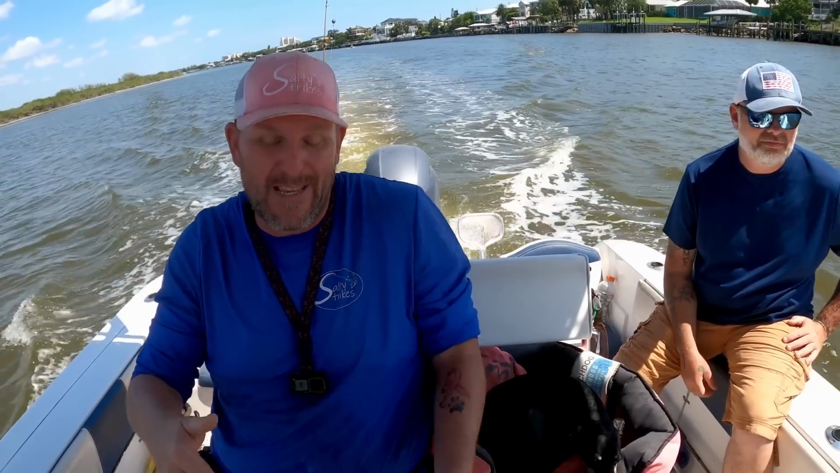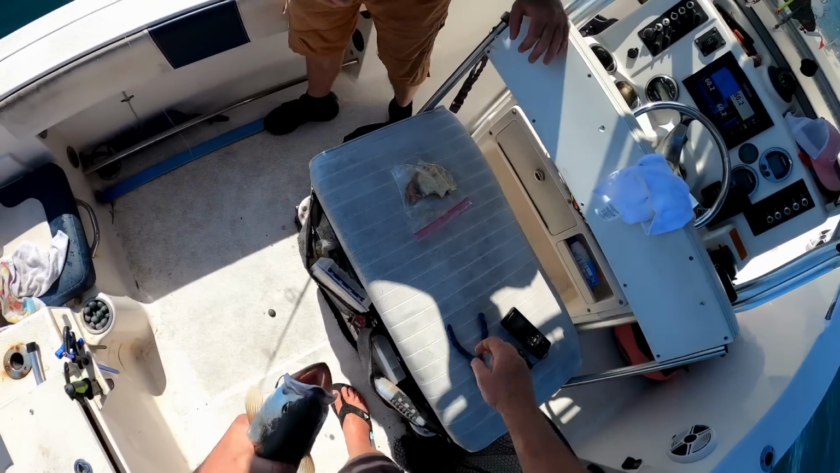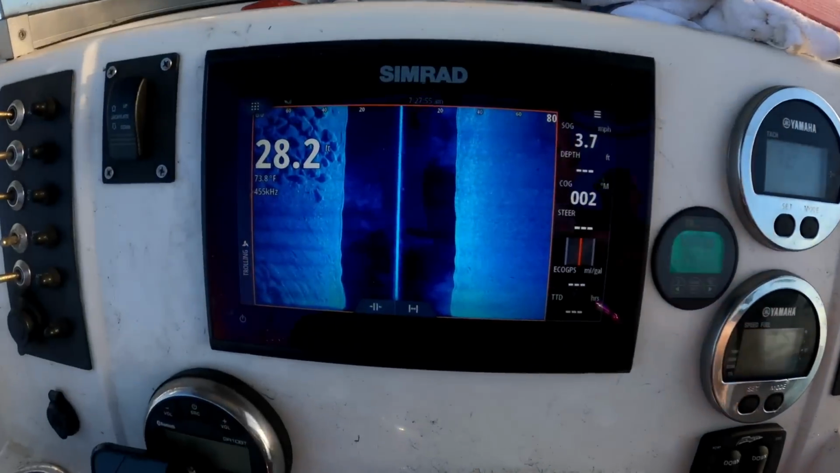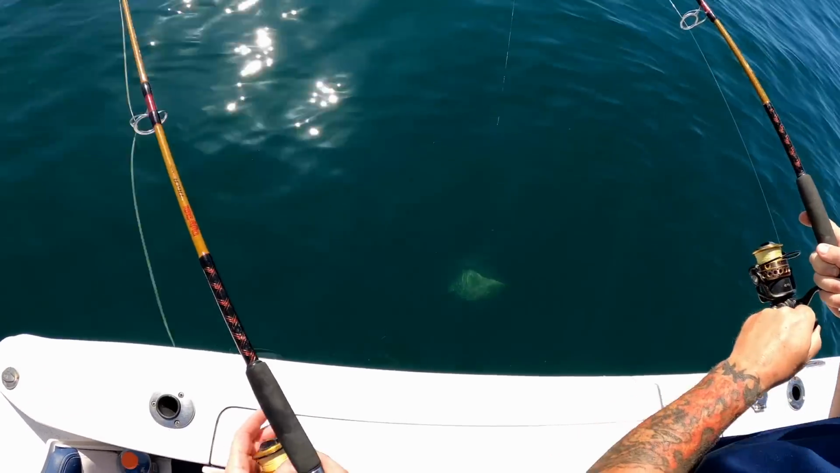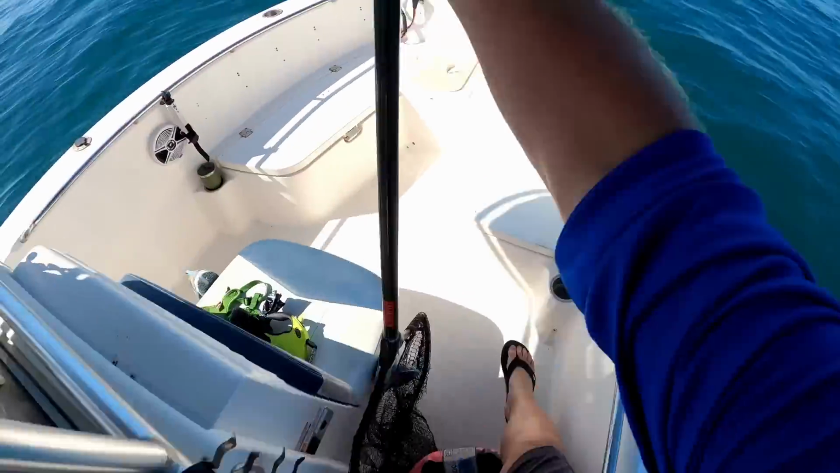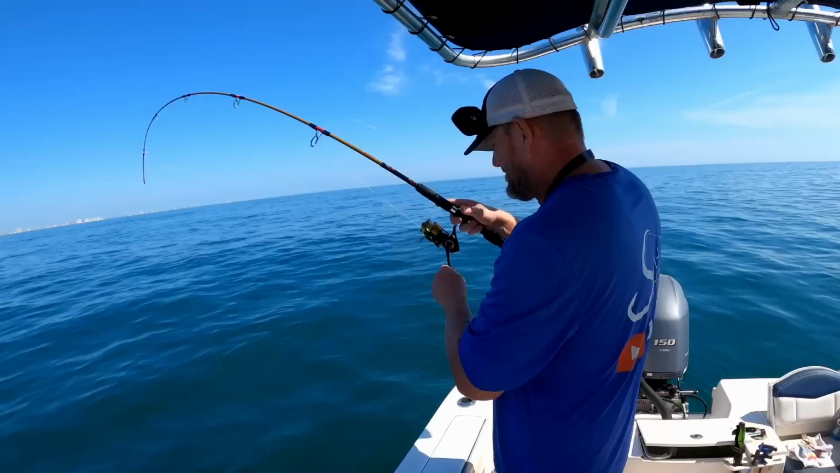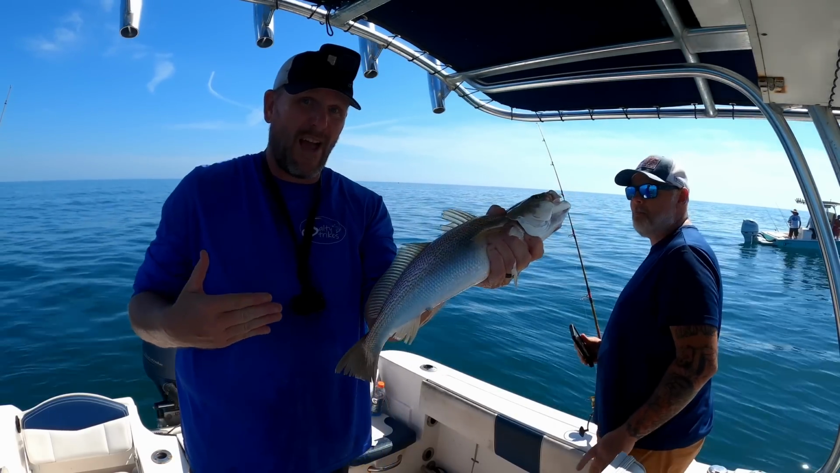So the secret to my bottom machine settings is, these are my settings. Yeah, you just put a new record. And see, this is what the jetties look like. Oh no, you got a flattie. Nope, nope, nope. Yep, there we are, it's a nice fish. Oh, this is the biggest one I think I've ever seen.